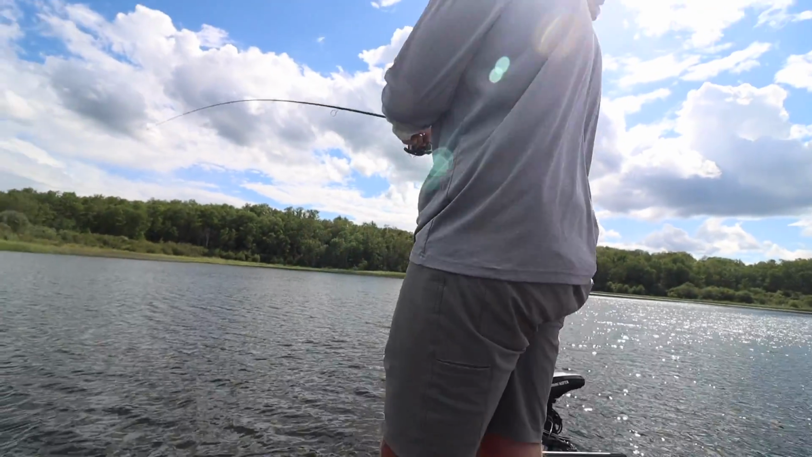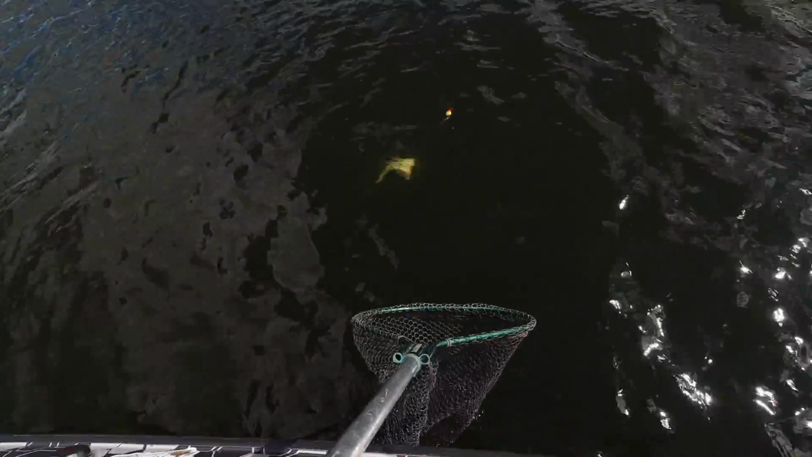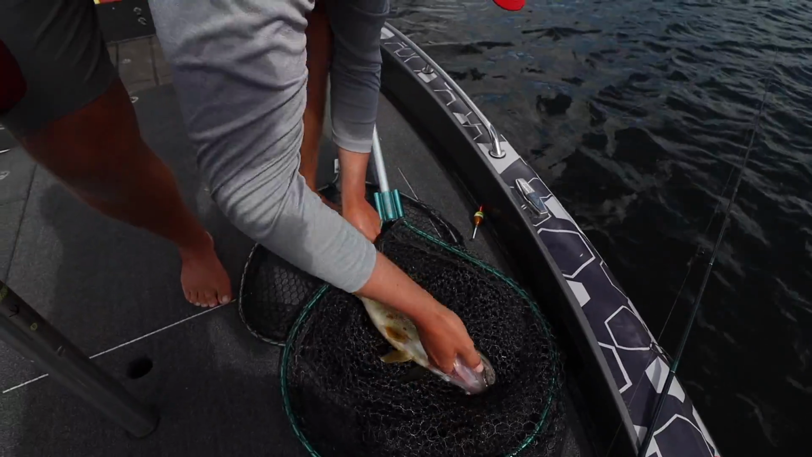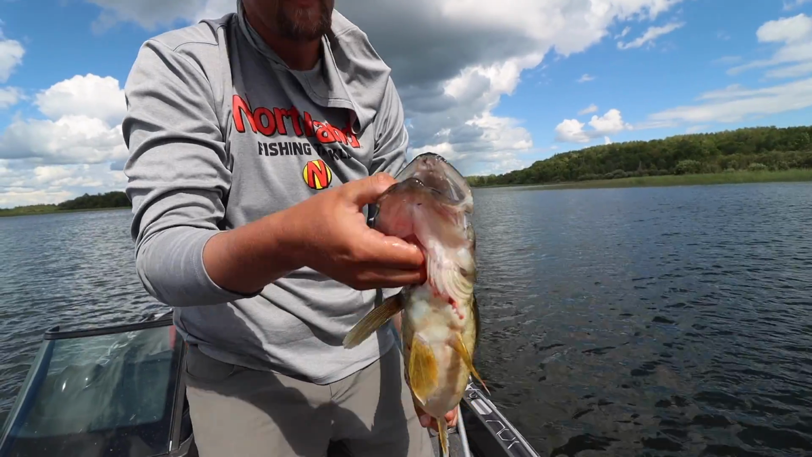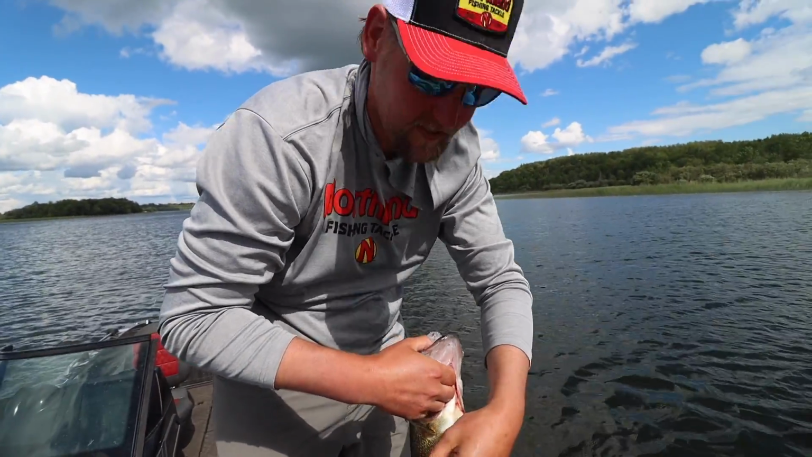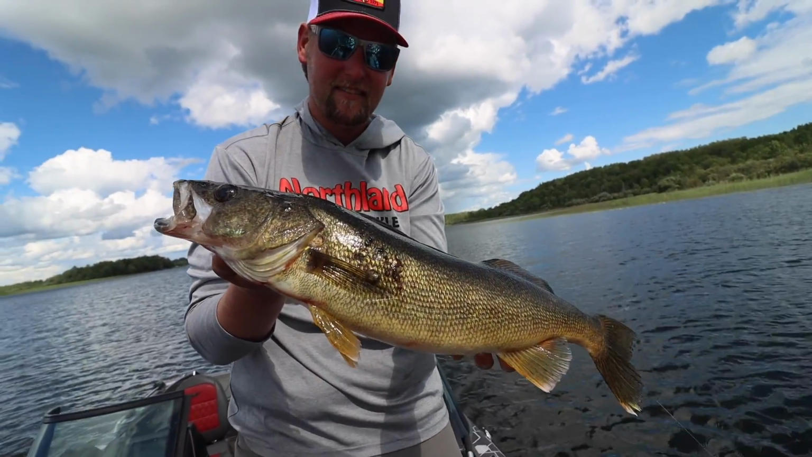You want me to scoop them for you? Yeah, if you want to. It's a good one. Come here, buddy. Sorry. One-handed scoop. All right, just like that, just putting it right in front of their face. That deep V is buried. Just got it right in front of its face. Didn't think about it. Instantly just smoked it. That's not a bad fish at all.